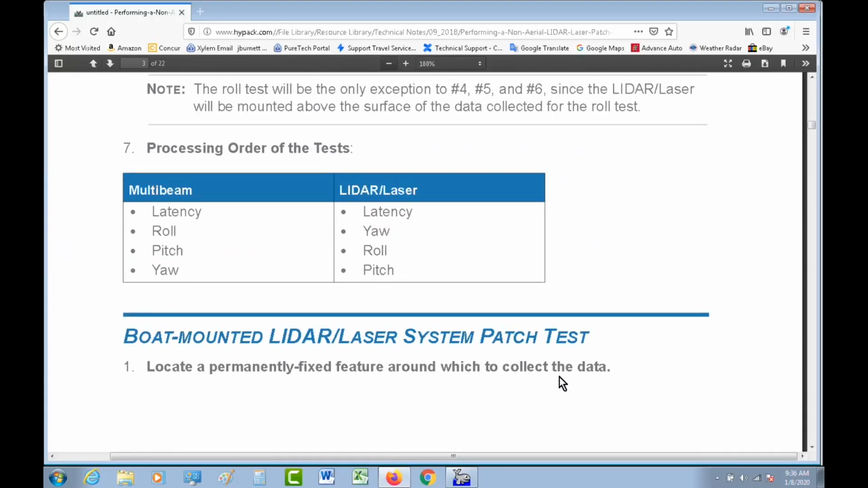Typically, the one thing you're going to see the difference in on the patch test is with the multi-beam, when you do the processing, there is a specific order that we do the processing, and it's latency, roll, pitch, yaw. With a LiDAR, it's the opposite order.